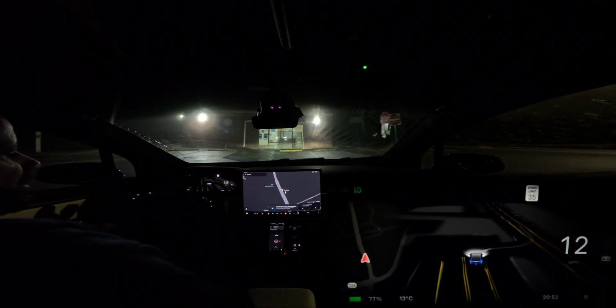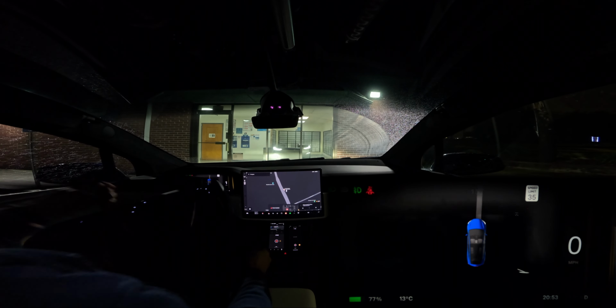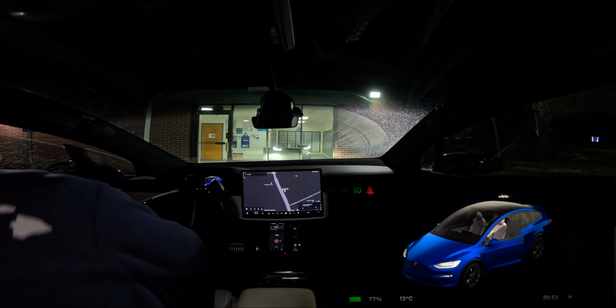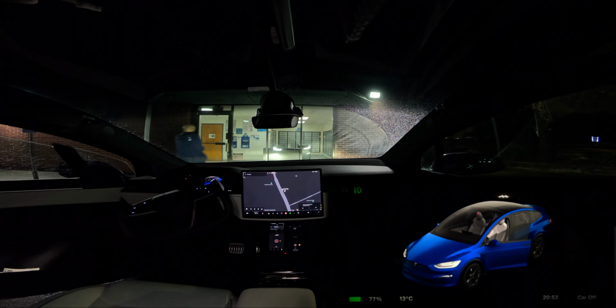And I think I need to turn on my air condition before the windshield is too foggy. Let me also keep the climate on and running real quick. 1, 2, 3. Quick.